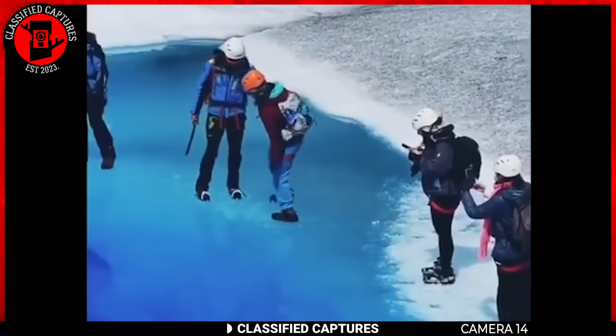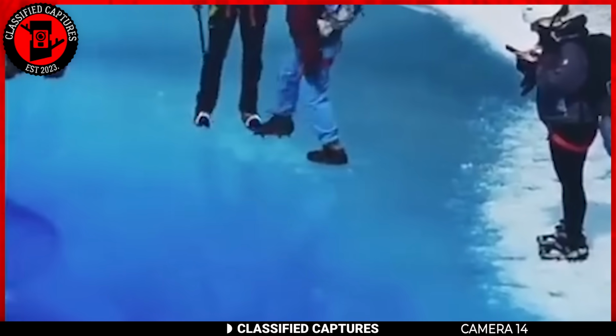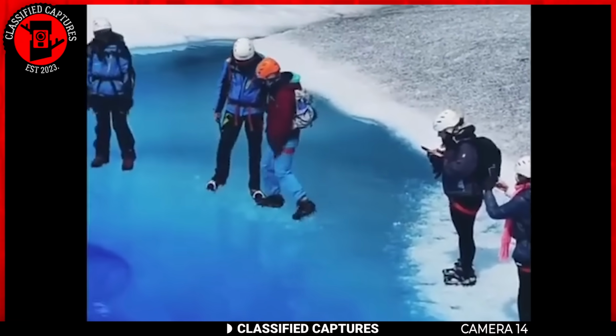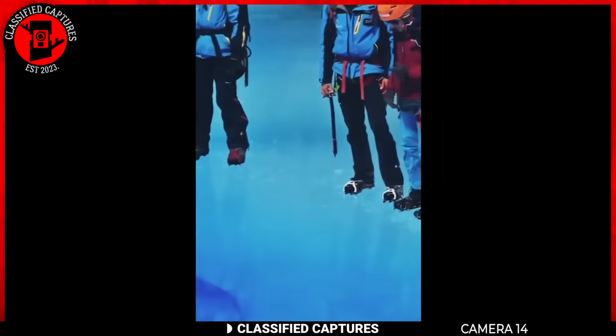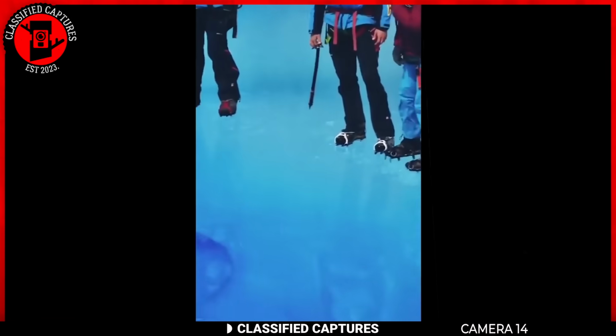A gang of adventurers living it up on a glacier, having the time of their lives when they stumble onto something that turns their icy expedition into a frosty riddle. The ice surface is solid, supporting their weight, but here's the kicker. When they peek through it, there's water underneath. Now, what in the chilly world is happening here?